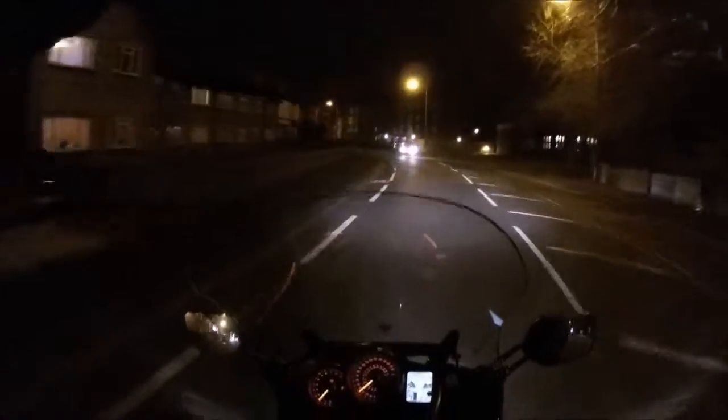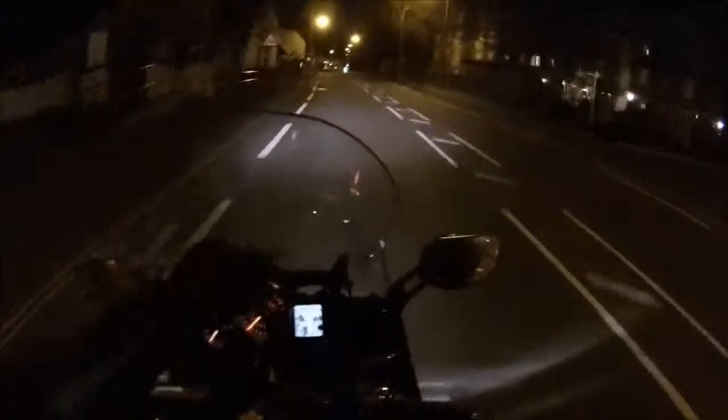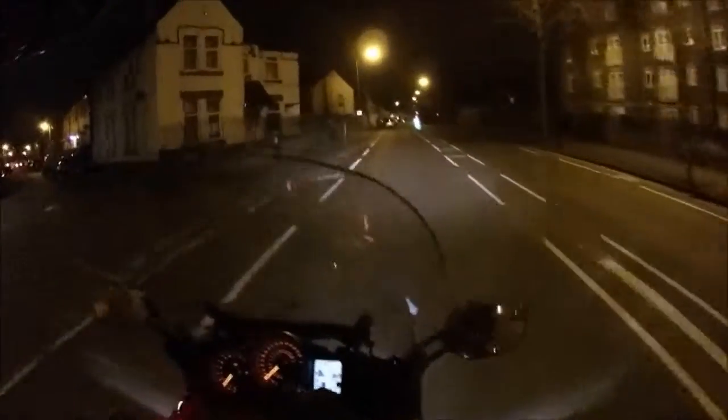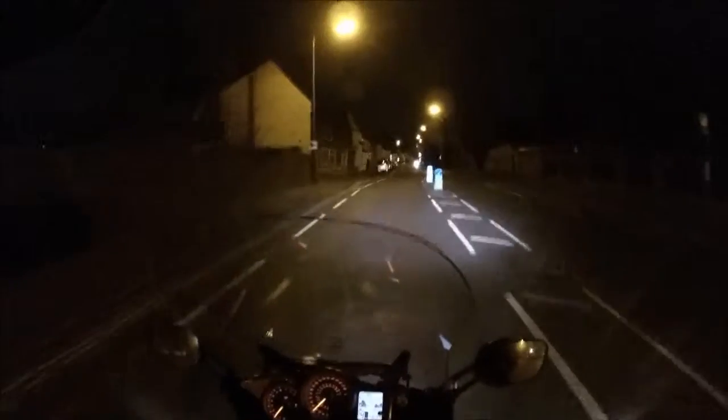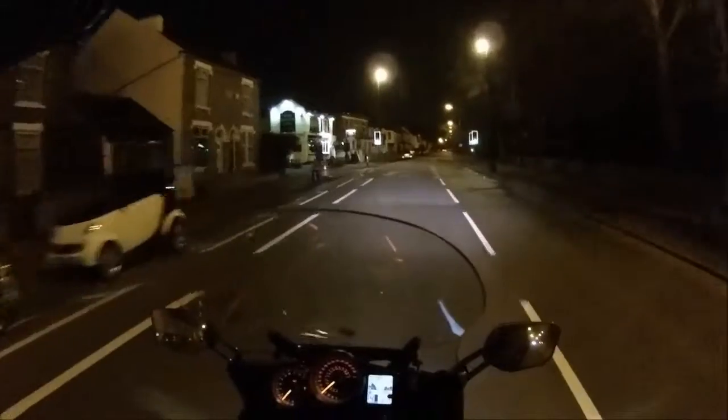Nice, there we go, just getting a nice little bit of breeze on the face. Temperature at the moment is, hold on, I will tell you, 9 degrees C. That's not bad, although that might be a little bit of an overread because it has been sitting still and the heat from the engine gets up to the sensor. But we'll just watch that, see what happens.